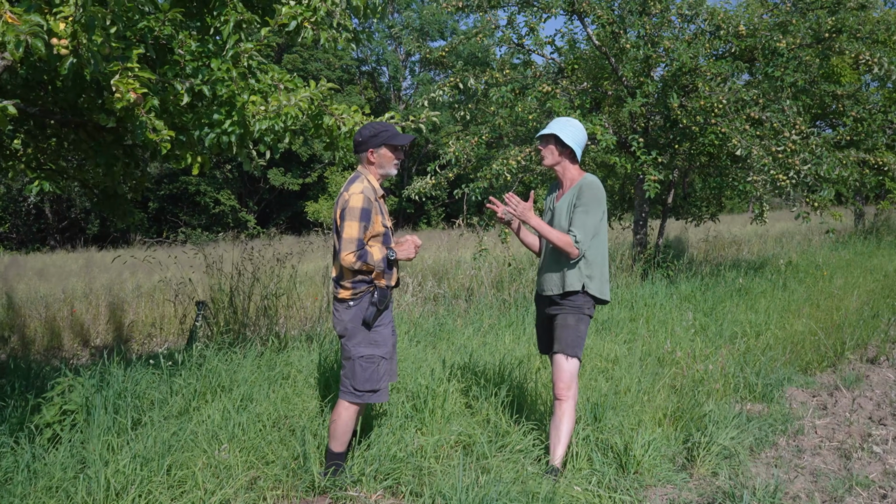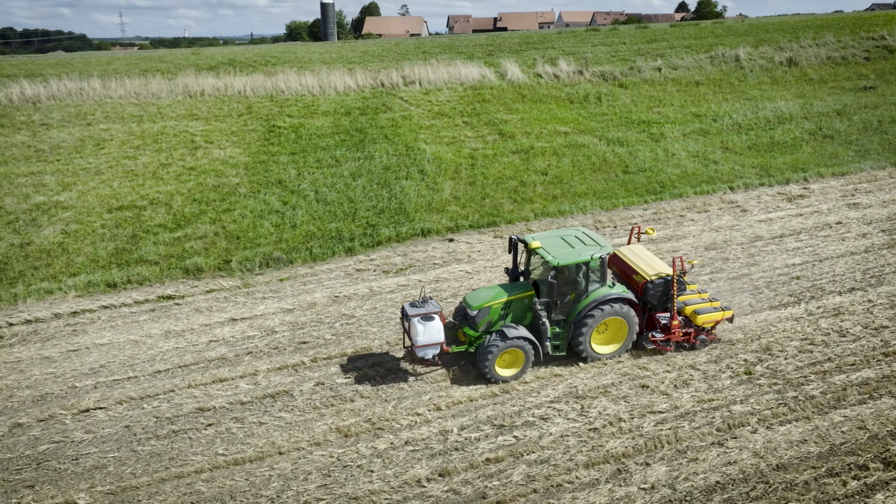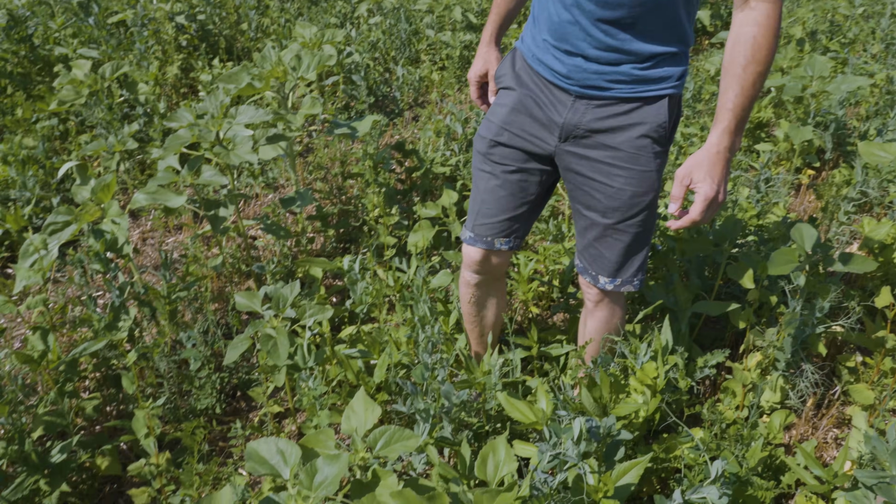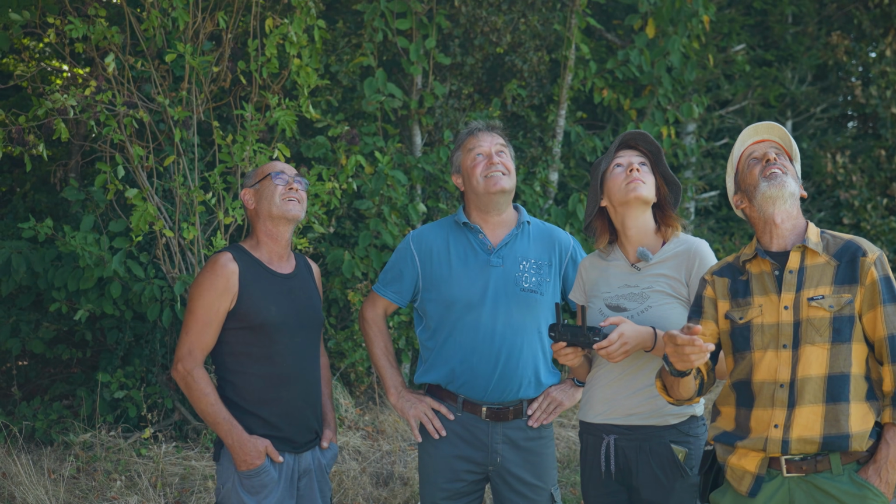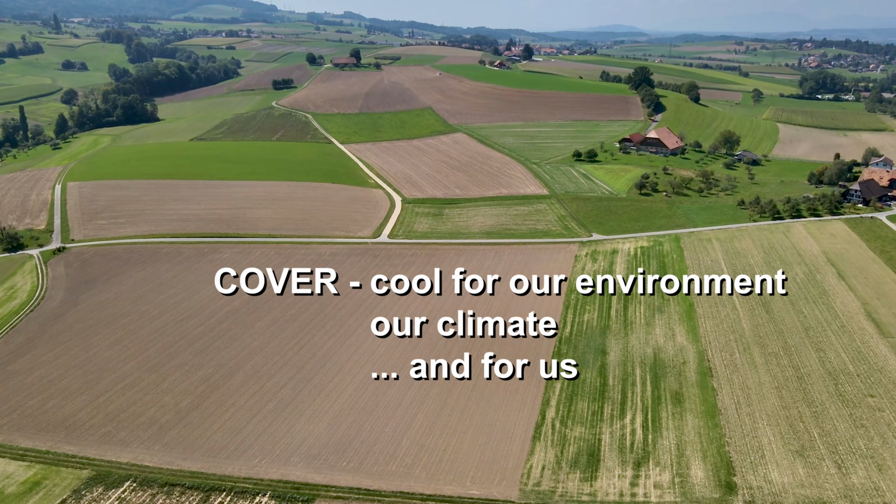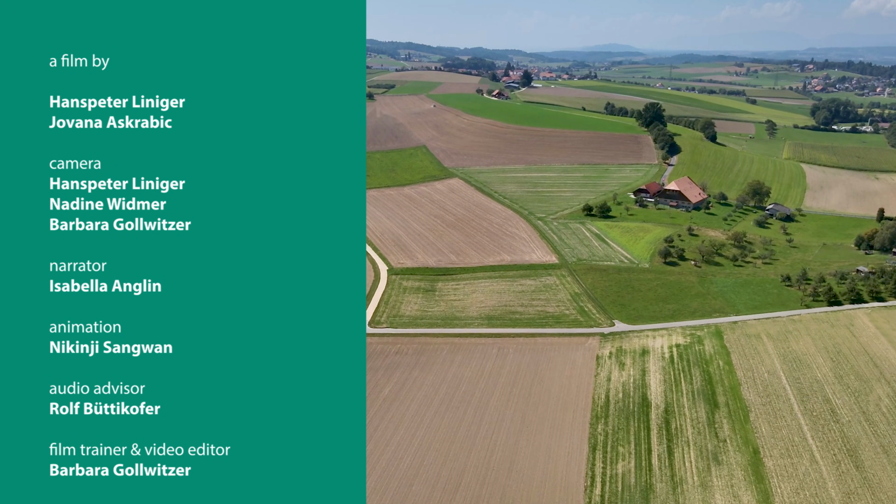There are solutions. The key is to keep soil covered as much as possible. A green cover, especially in the summer after harvest. Farmers and researchers continue to look for improved practices, adapted to farmers and to a changing environment. Green cover, cool for our environment, our climate, and for us.